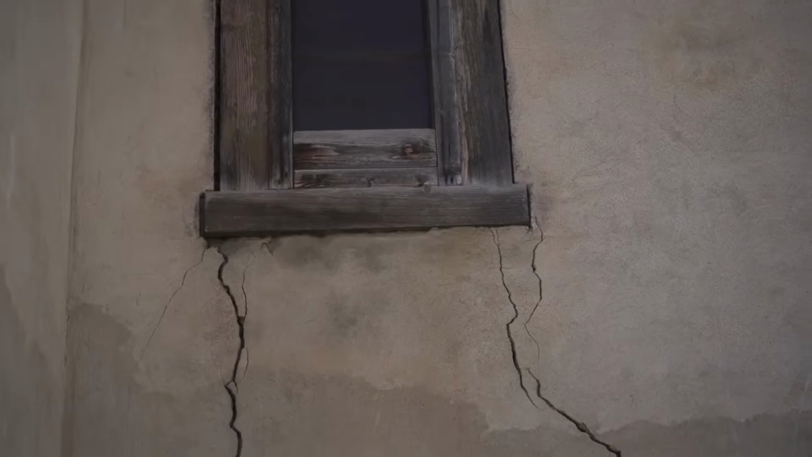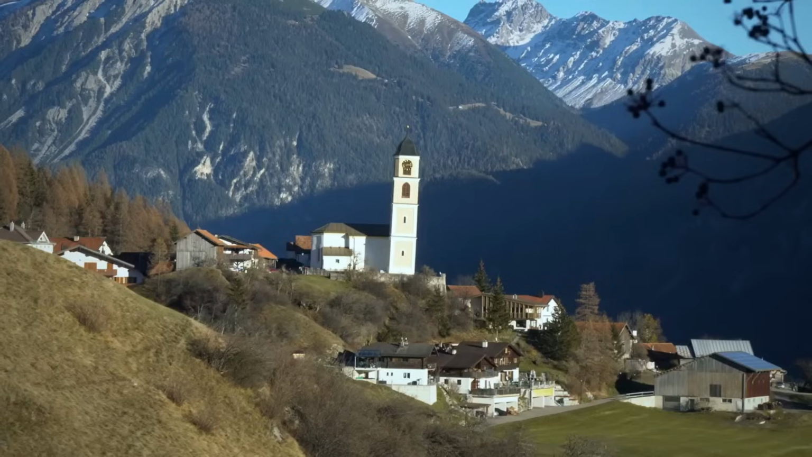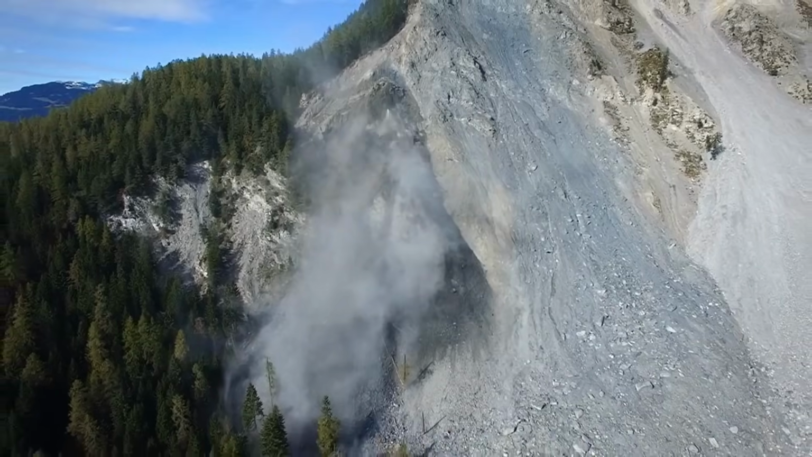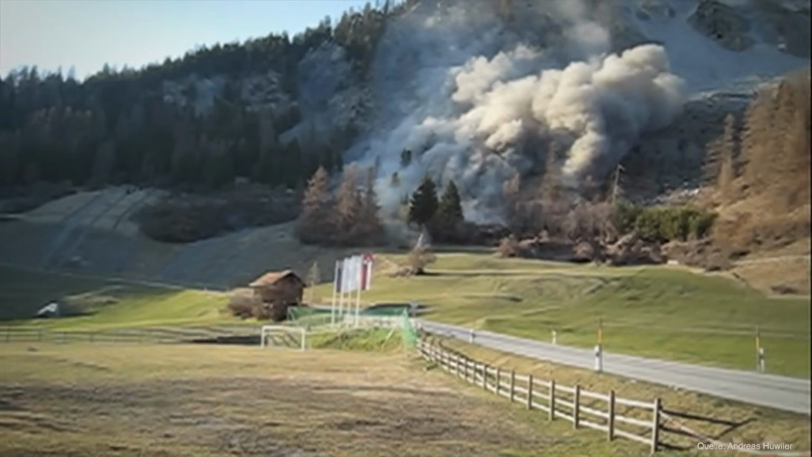So there's really broad movement across the whole town, in addition to all the debris that's sliding down from the top of the slope. I mean, look at these massive chunks just blowing down the hill. So it's an ongoing situation, quite dangerous.